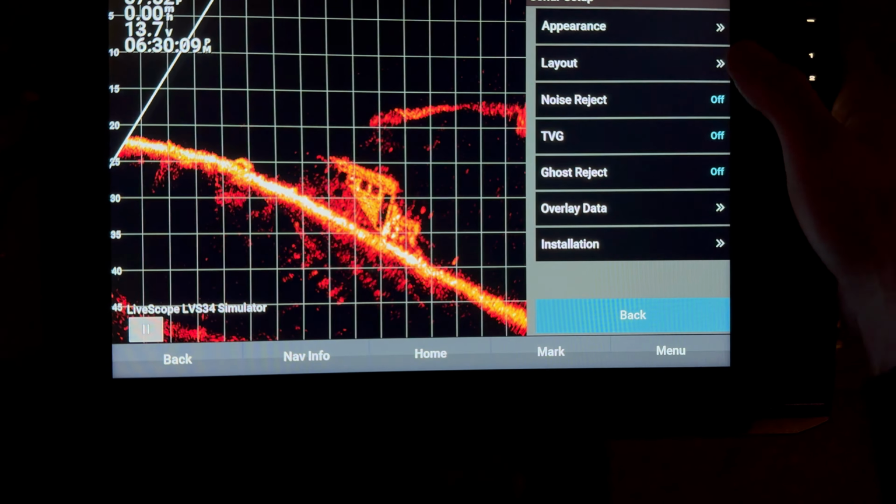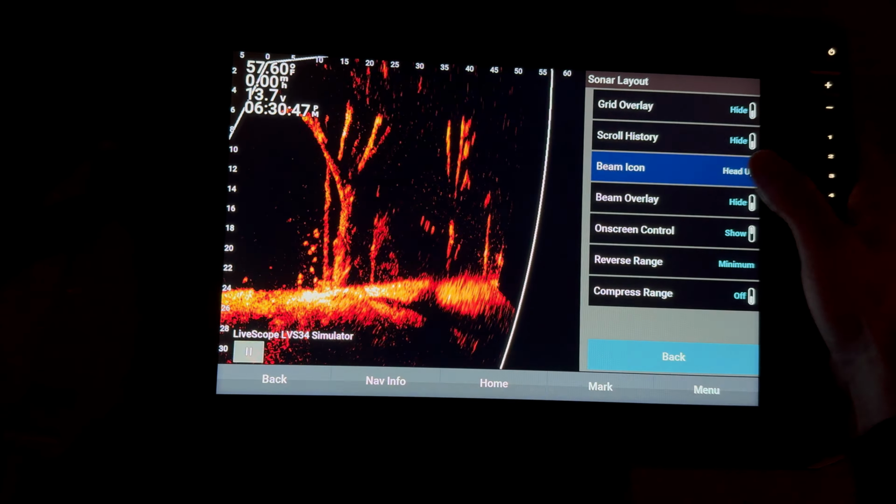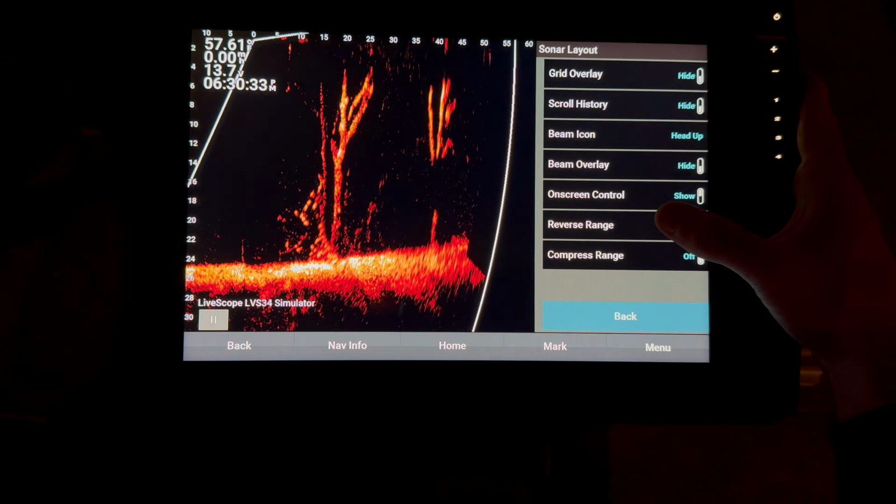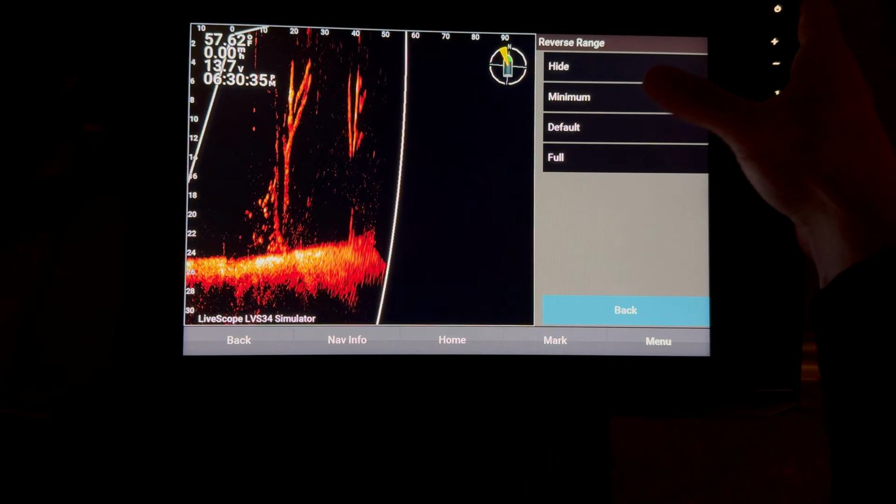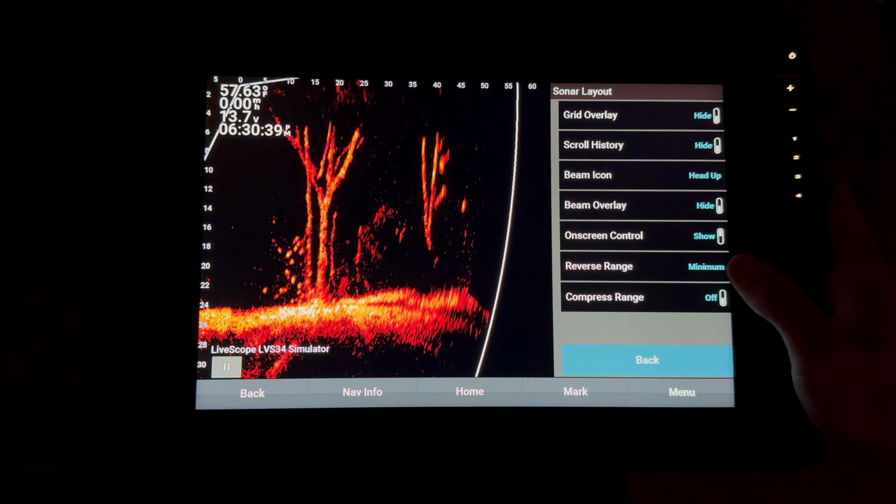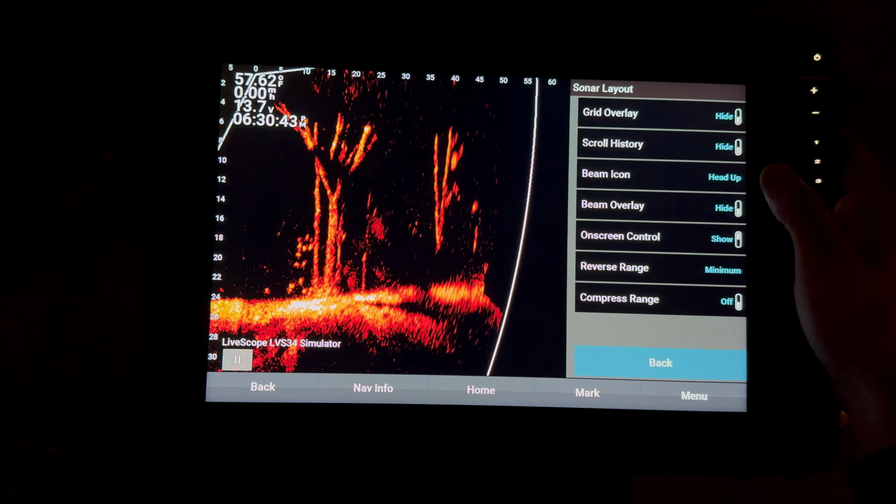We go into layout. I turn off grid overlay. Scroll history, hide. Beam icon is what you're going to want to turn off. We do want reverse range at minimum. That's a very important setting as well. It's not allowing the transducer to see farther back behind itself, okay? Mainly focusing on what's in front.